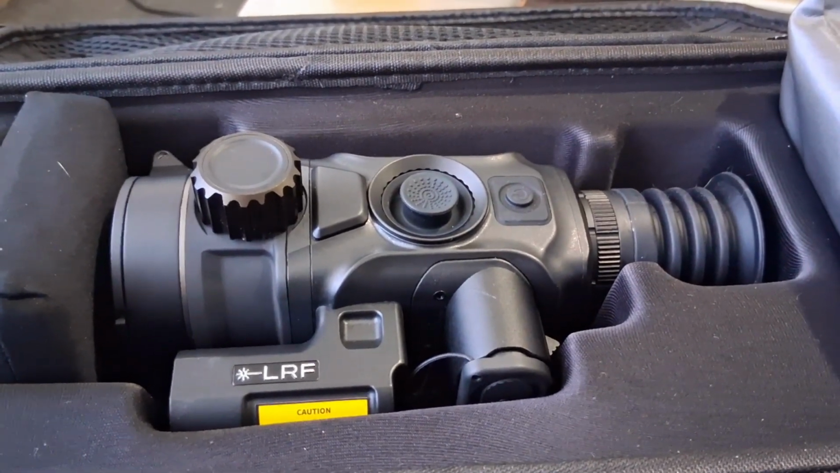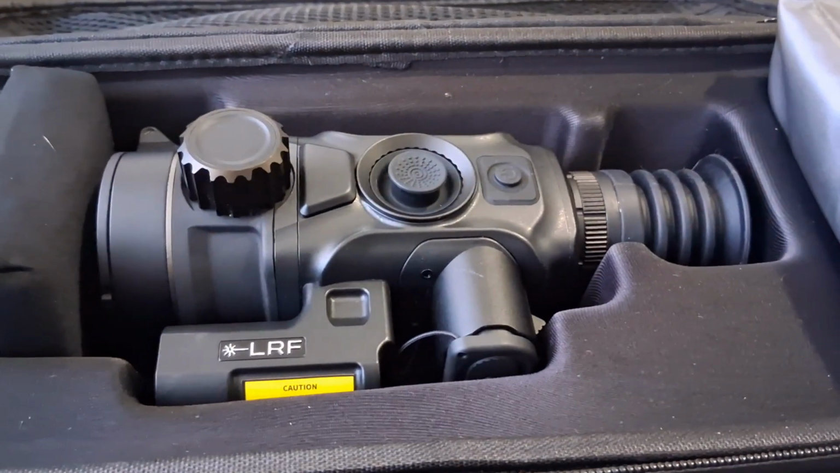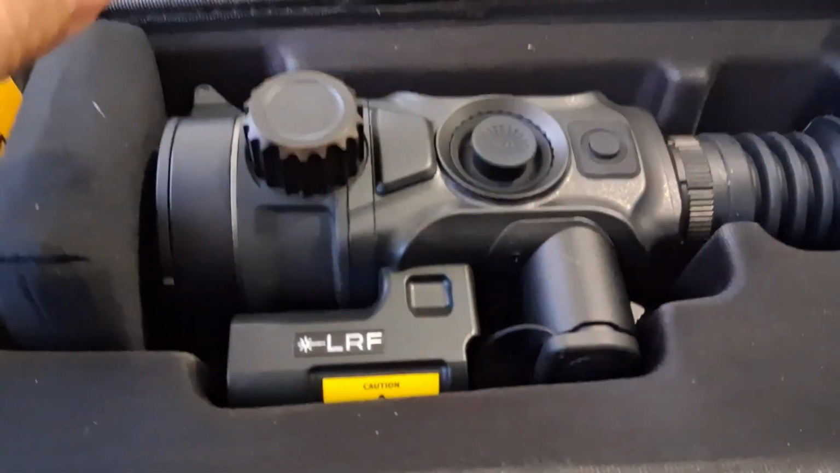So you can use it as a scanner and then quickly put it on your rifle when you're ready to shoot. If you want to do that, I like having that versatility.